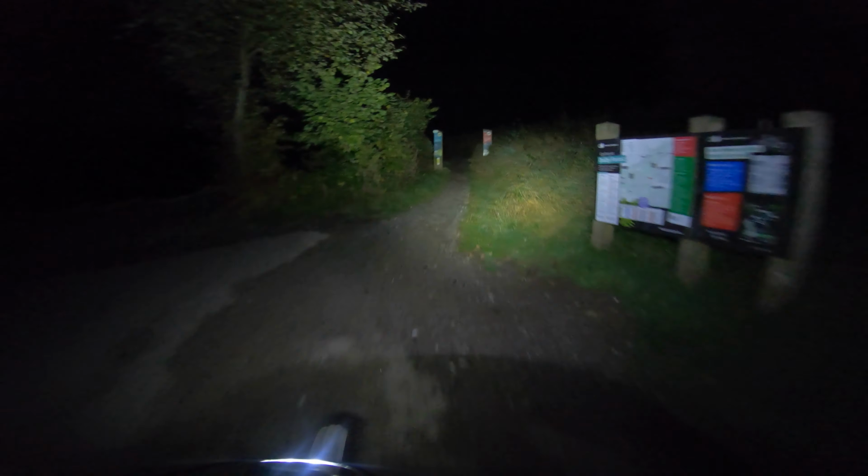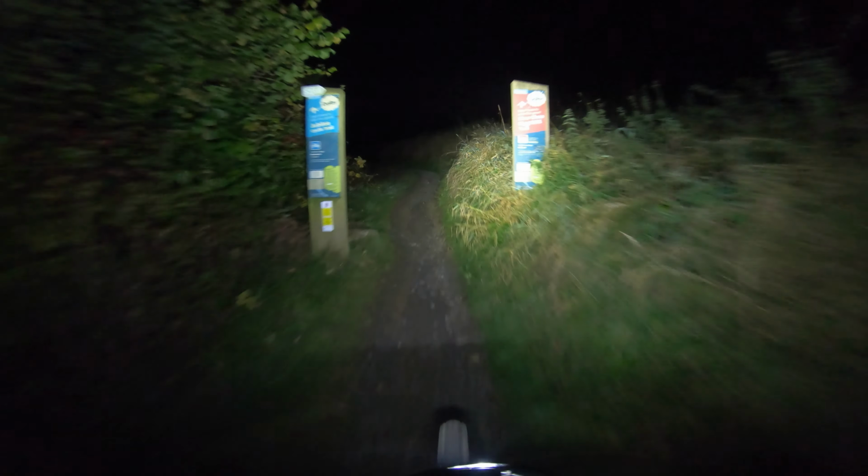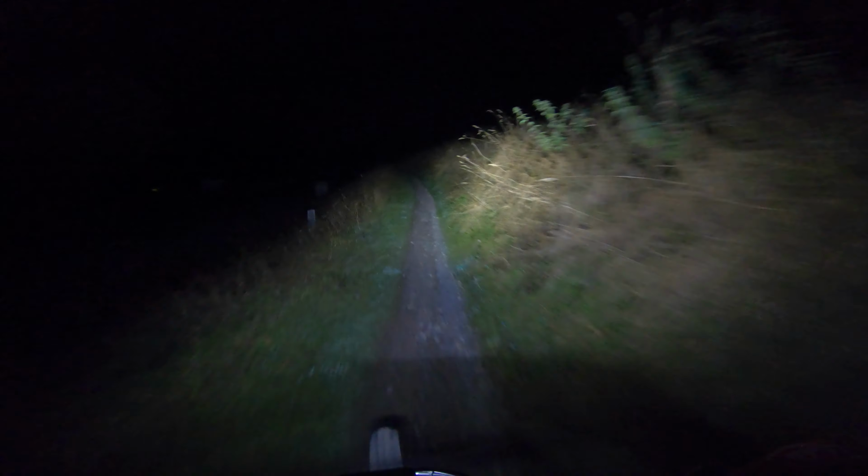Well, it's October, the leaves have started turning colour, they've started falling, it's starting to get misty at night, the nights are drawing in. Only one thing to do, let's get out for a night ride. So we're at Dalby, going to do the blue loop, nothing too gnarly. Know the trails quite well. Hopefully we'll have an enjoyable ride out.